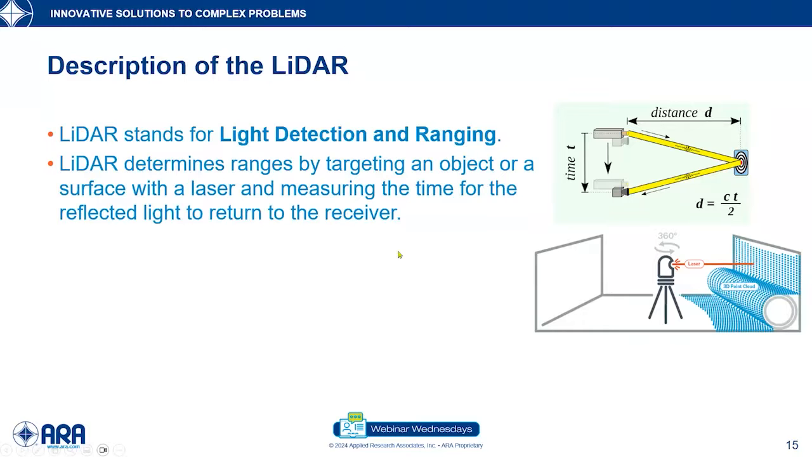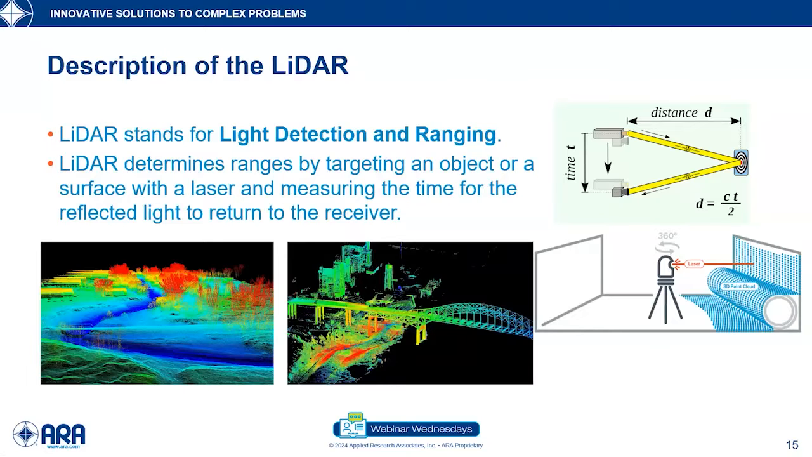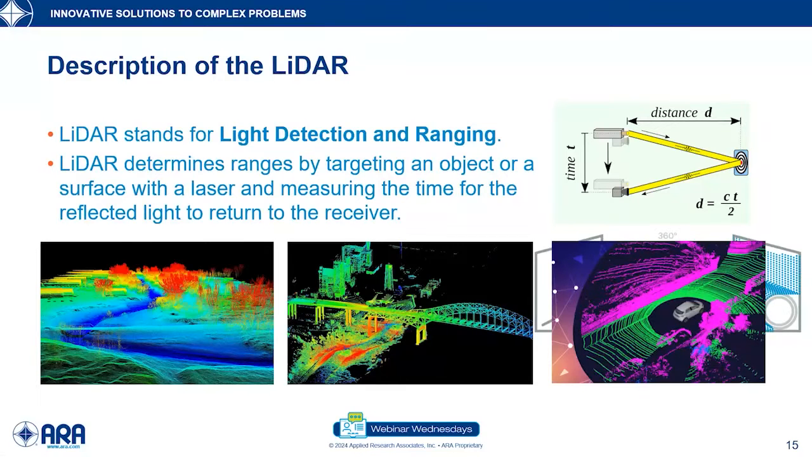Since its inception, LiDAR has been used in many applications, for example in forestry. LiDAR is also heavily used in asset management, and in modern times, it is being used in self-driving cars for navigation purposes.